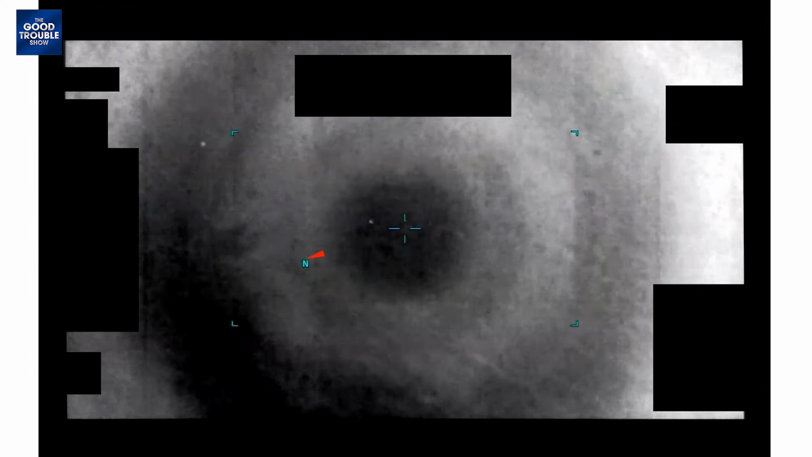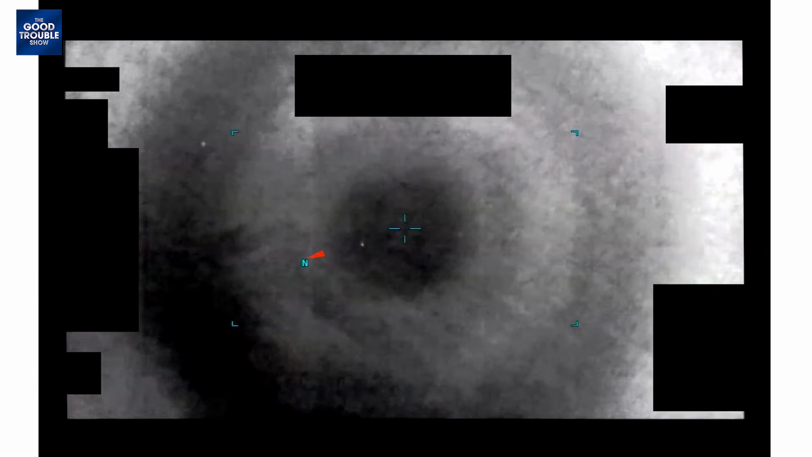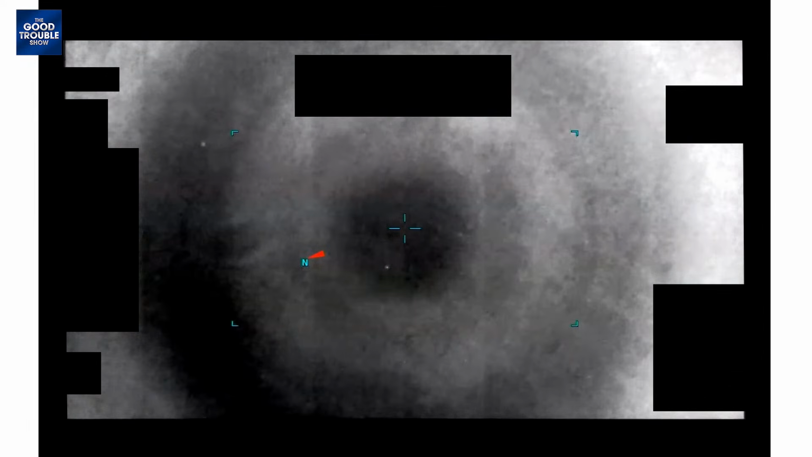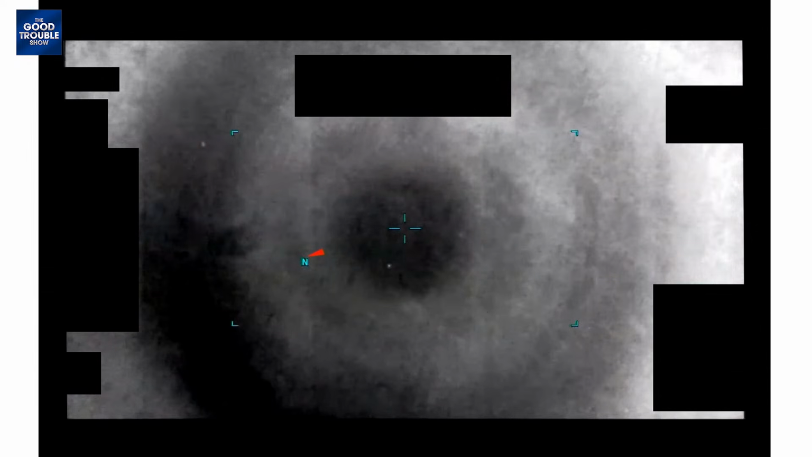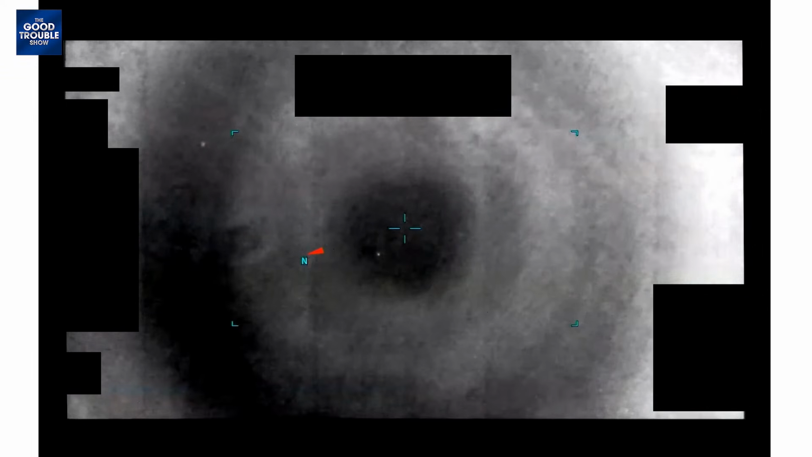Okay, so it looks like what they're tracking is this kind of white ball, and we're just going to continue to let this play through. Feel free to lean in. I'm not going to cut to your close up. I'll stay on this if you need to. Okay, thank you. You're warned. I'm leaned in.